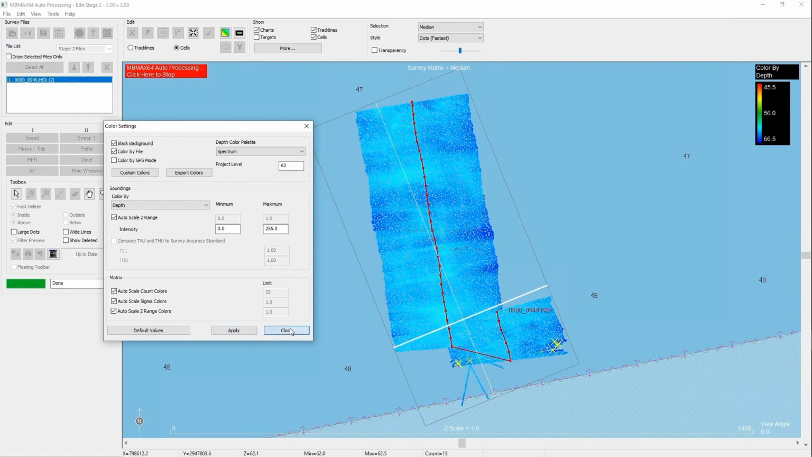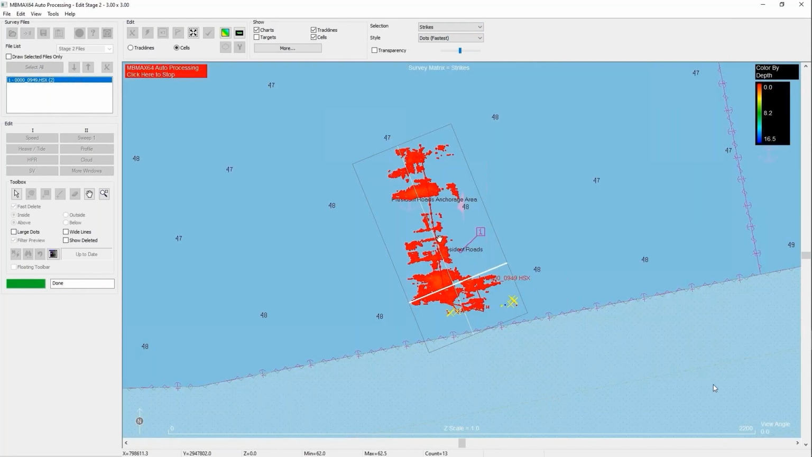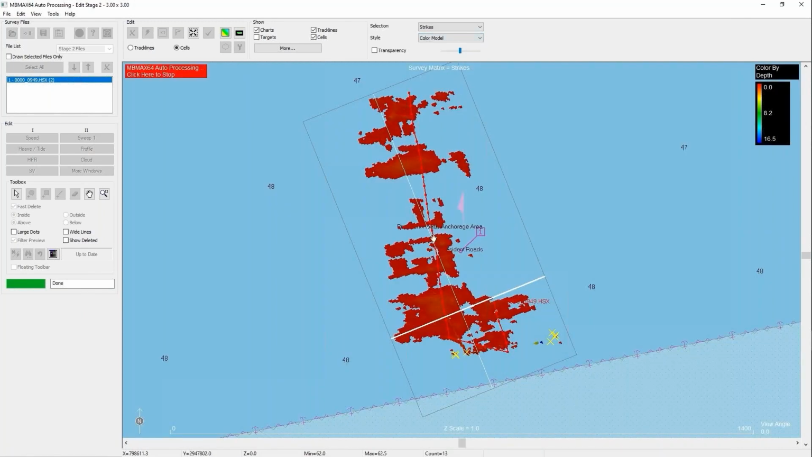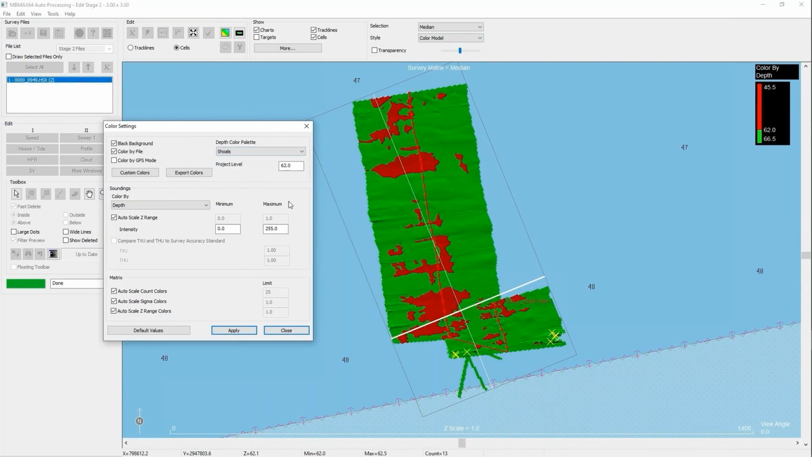And then I can go back to strikes and it's going to show me areas that are just above 62 feet. And then if I go back to a solid model, it's only showing cells that are above 62 feet. If I right click, go to color settings, I can go to shoals, and now you can see green is good, red is bad.